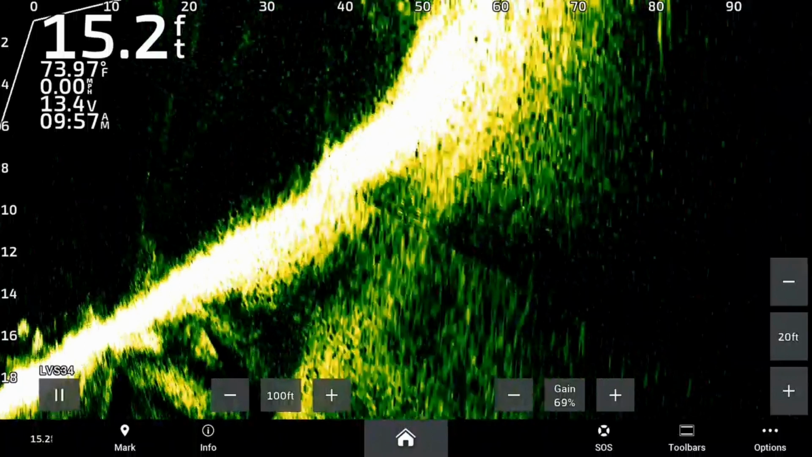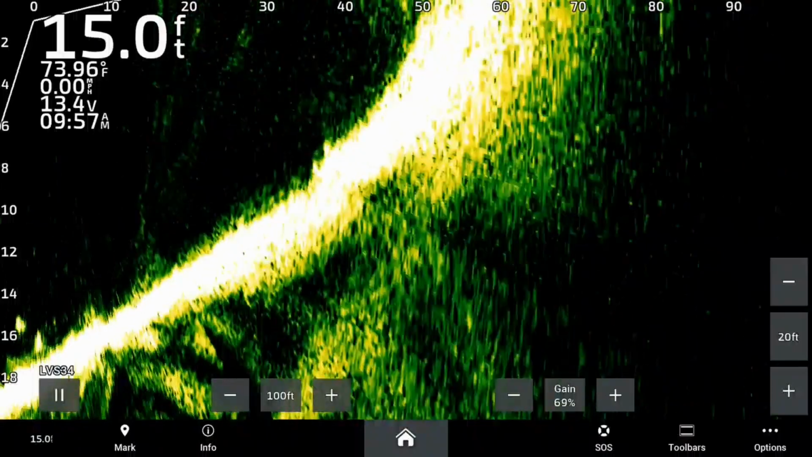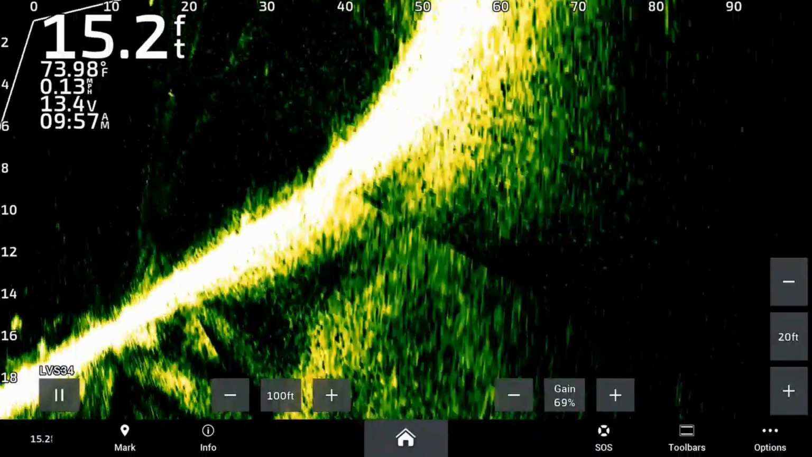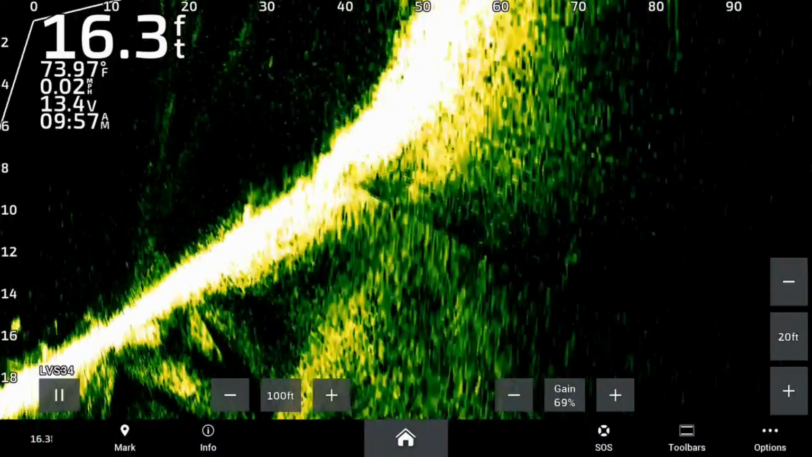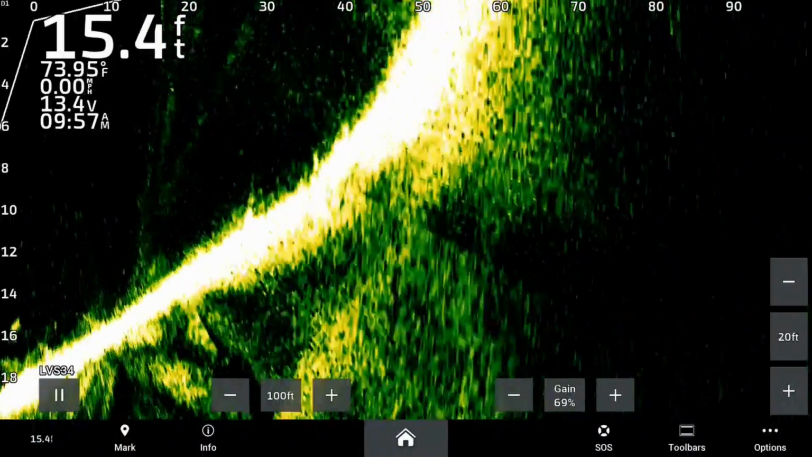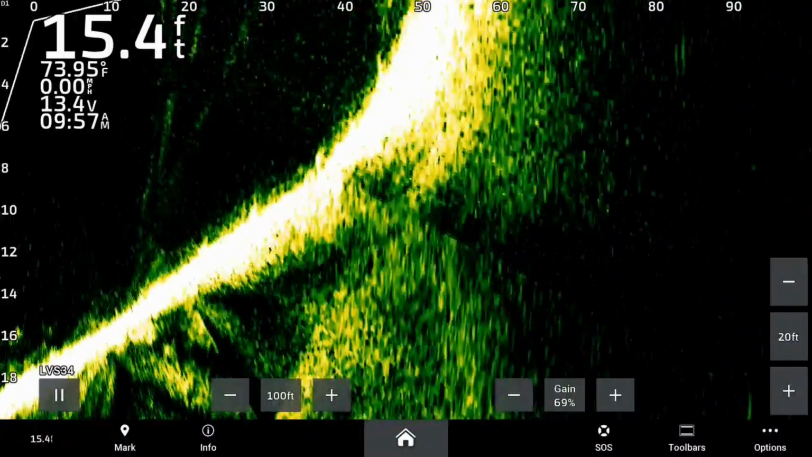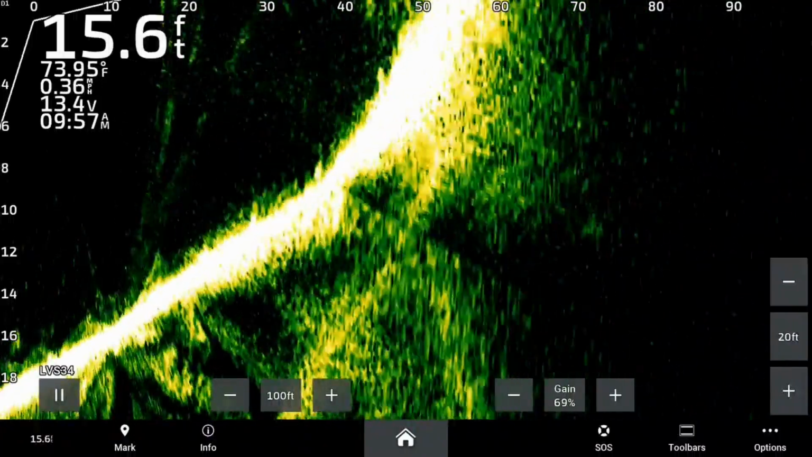Now, what that does is it condenses everything at the top, and you do lose a little bit of real estate on your target. But what that does is the unit actually concentrates most of its power to that top part, and you get better target separation, clarity. You can see your bait better, and it's just a better image, I think. And I think that this actually offsets some of what you sacrifice with your real estate on your screen.